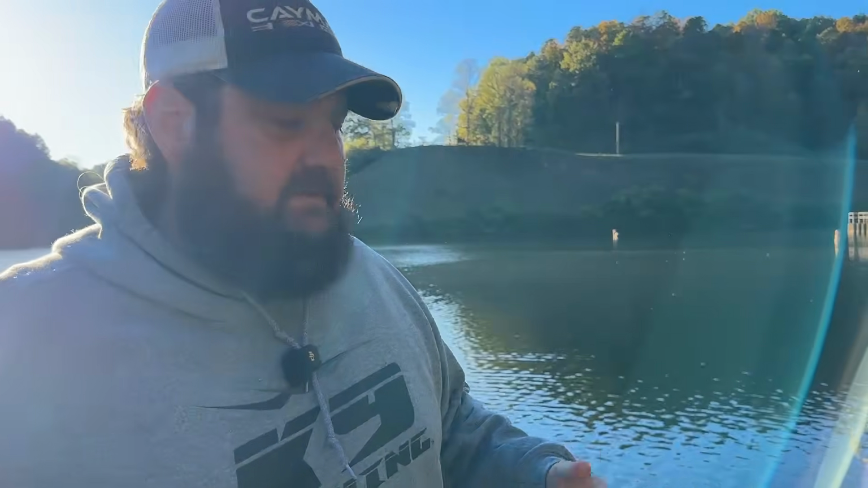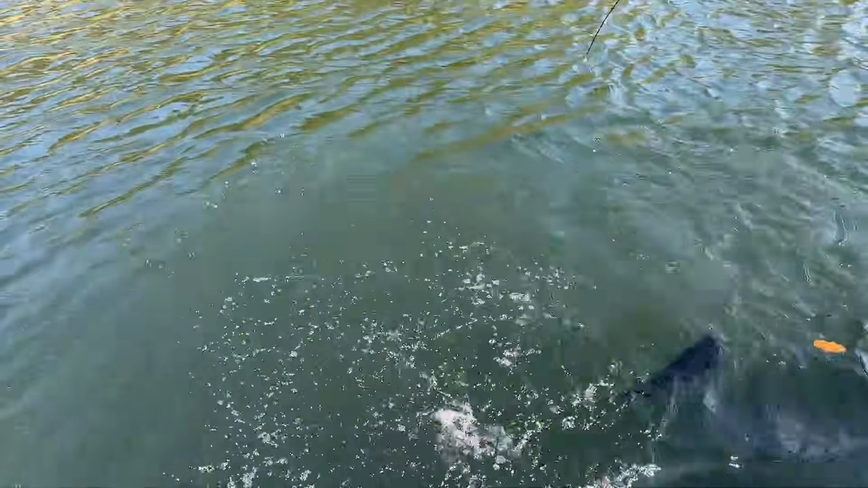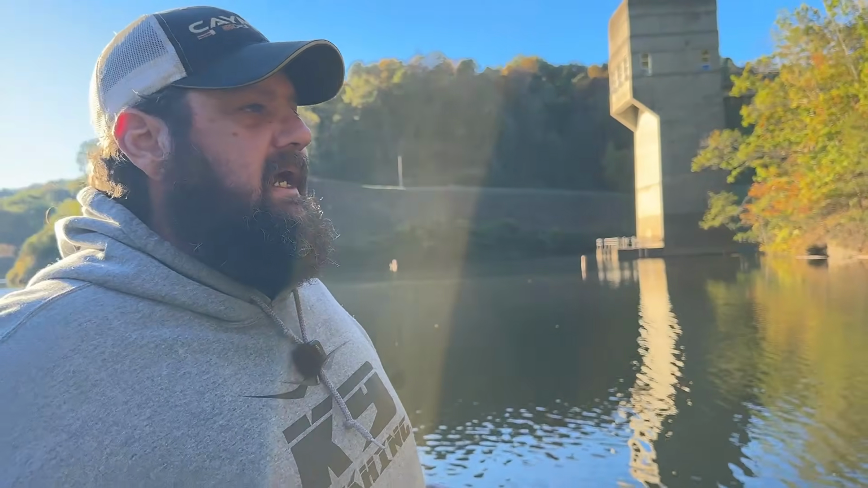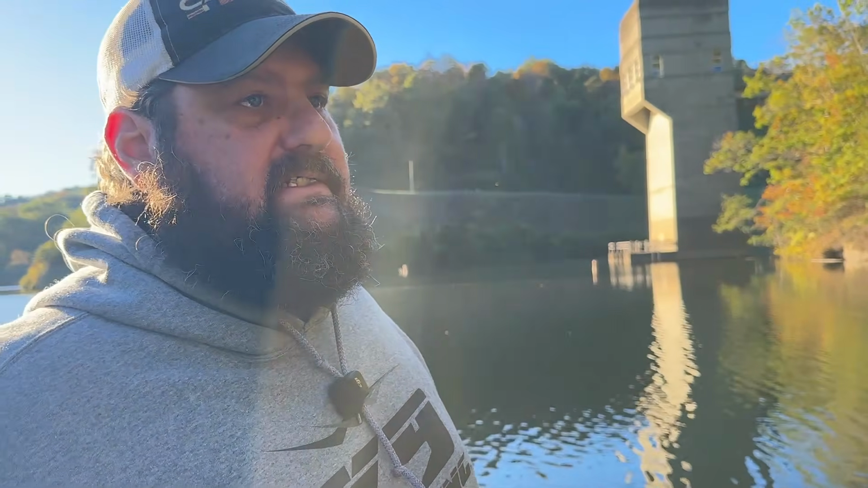Now let's talk about what we discovered happens to the bass that are up in the creeks. The bass that are in the creeks, I'm going to call them homers, right? Those are bass that live in the creek year round. And I think this is one of the keys, we knew this before forward-facing sonar, one of the keys is going to be active water.